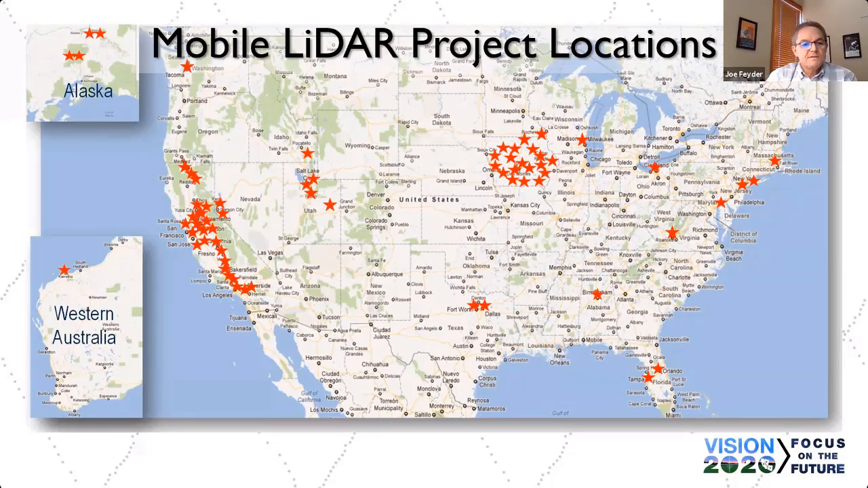We've shipped the scanner to Western Australia for iron ore stockpile quantity surveys. Done a couple projects up in Alaska, one transportation and one a sediment project on the Colat River. And again, Iowa's just riddled with projects. We've been out there so many times, and then of course up and down the state of California.